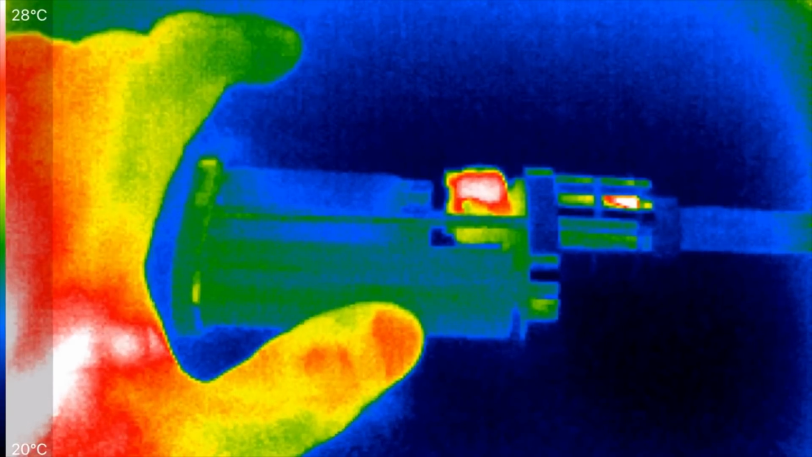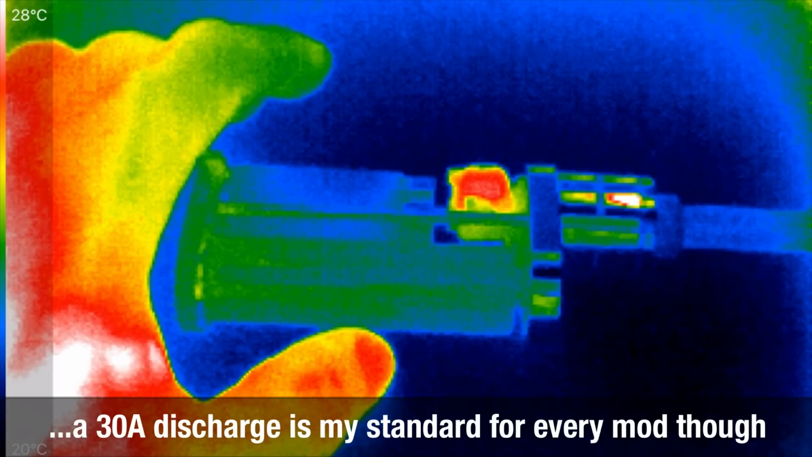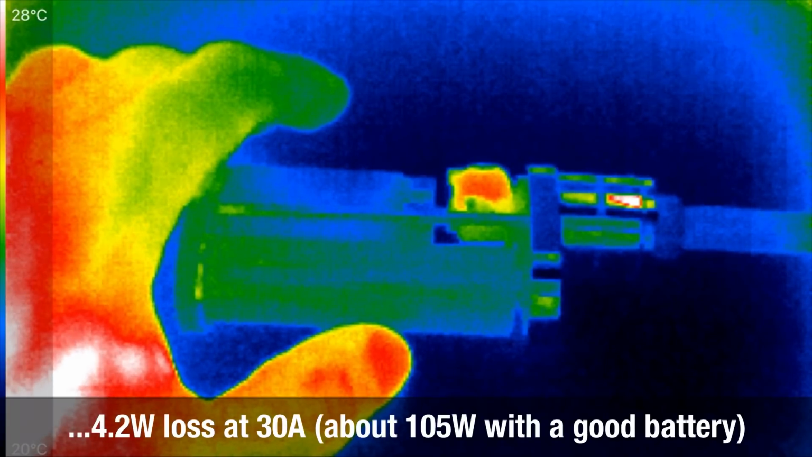But they're very different mods, different looks, and neither I think is made for this kind of 30 amp use, which is about a 105 watt vape. And this, you're losing about 3.7 watts through the SQ mod's squonker. At 105 watts, that's a lot of power for a tiny box mod. For this one, I haven't done the math yet, but probably 4 watts or so. Not too much of a difference between the SQ.